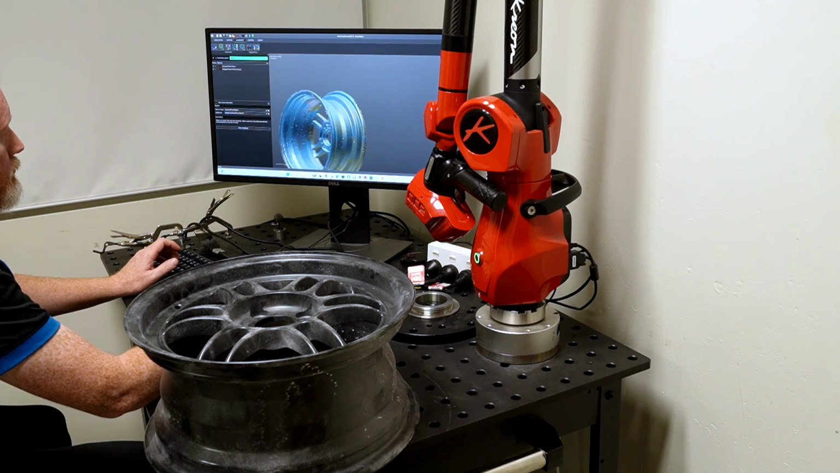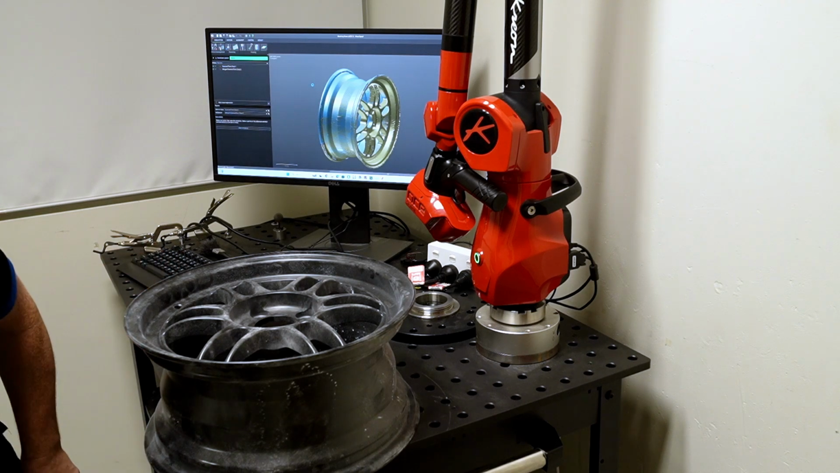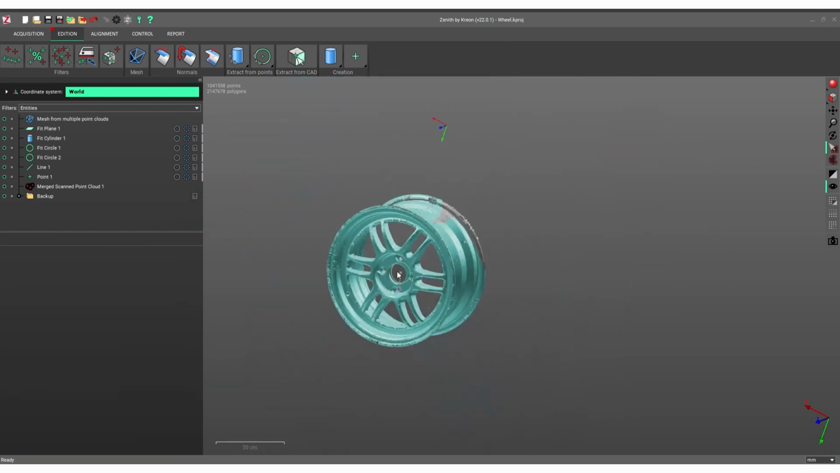And I did spend a fair bit of time trying to get the area around the wheel bolts, because those holes are quite hard to capture, and I wanted to make sure I gave myself the best chance to have that information in the scan when I went to model it. Now, there's some really good software that you can use to extract different geometries from the scan, software like Geomagic or Polyworks.